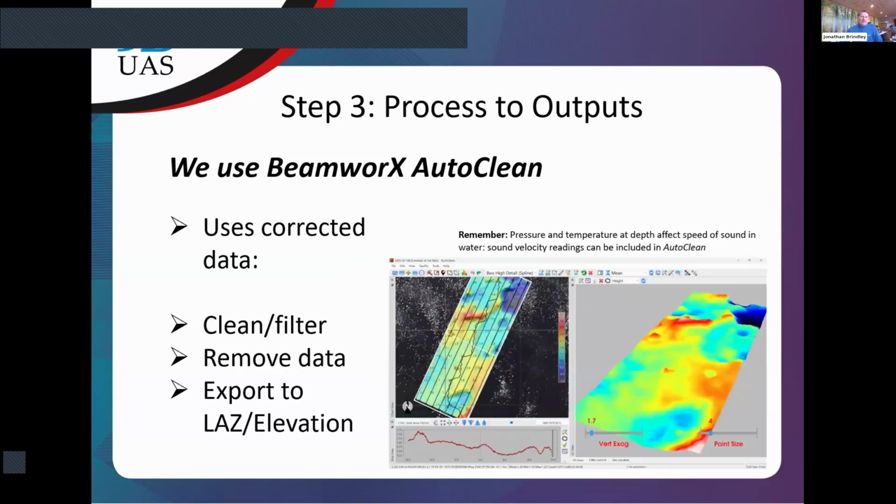Step 3 is process to outputs. Once Auto Patch has done its job, we can then use Auto Clean. Again, this will be in your training, how all this interacts. It's a file transfer, using the corrected data that we've just created, doing the final processing, cleaning it, putting filters on the data, removing what we don't want, and making it all look presentable.